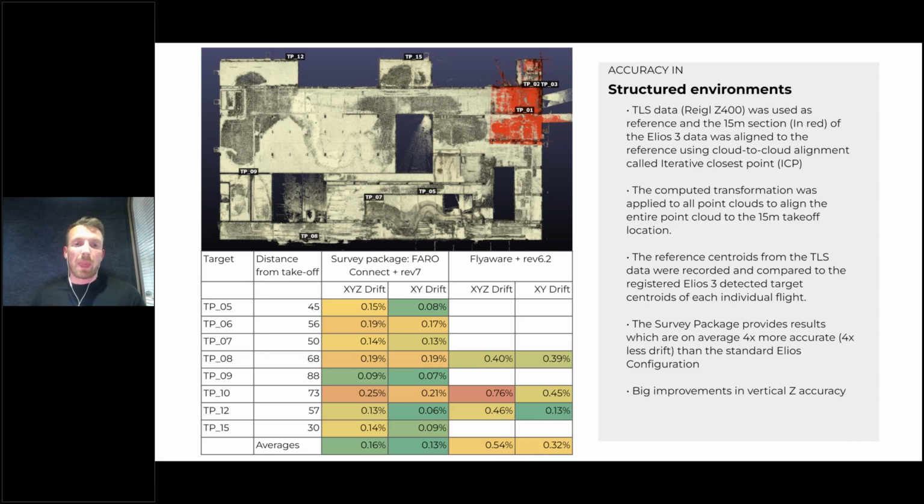It doesn't sound like much in the long scheme of things. However, when you are flying big longitudinal assets and you accumulate drift over a distance, that can accumulate to centimeters up to meters, depending on what type of environment you're mapping. So reducing that amount of drift is a real key factor of what we want to achieve with the new LiDAR.